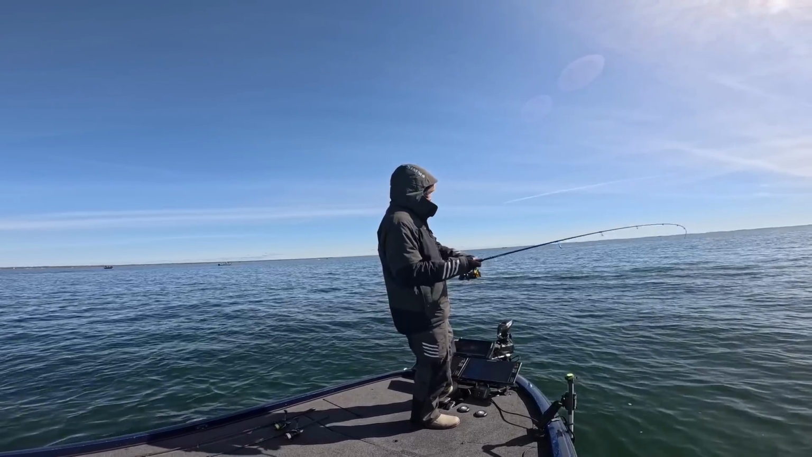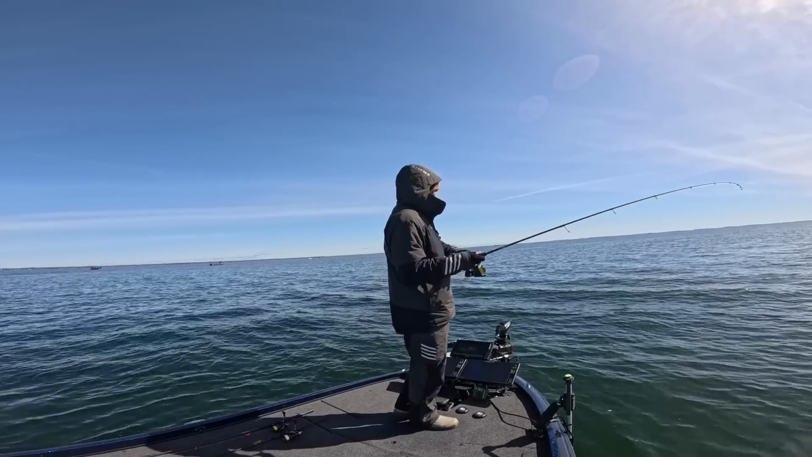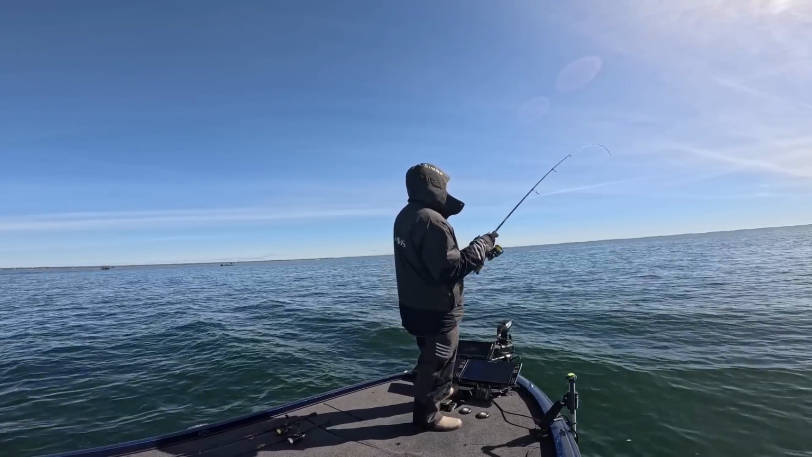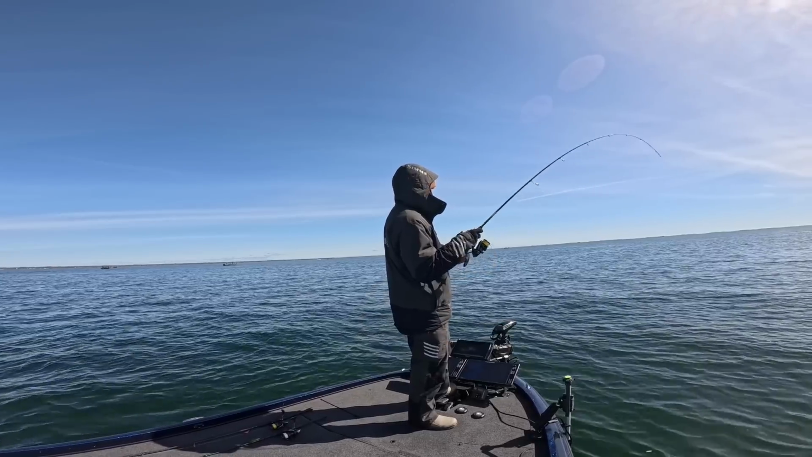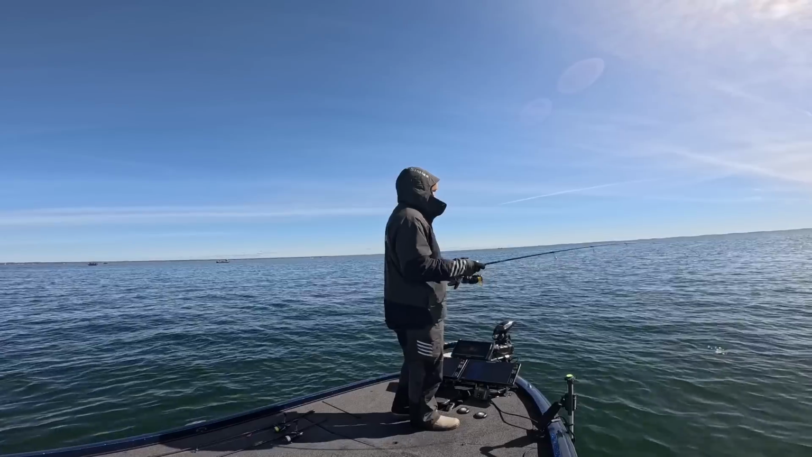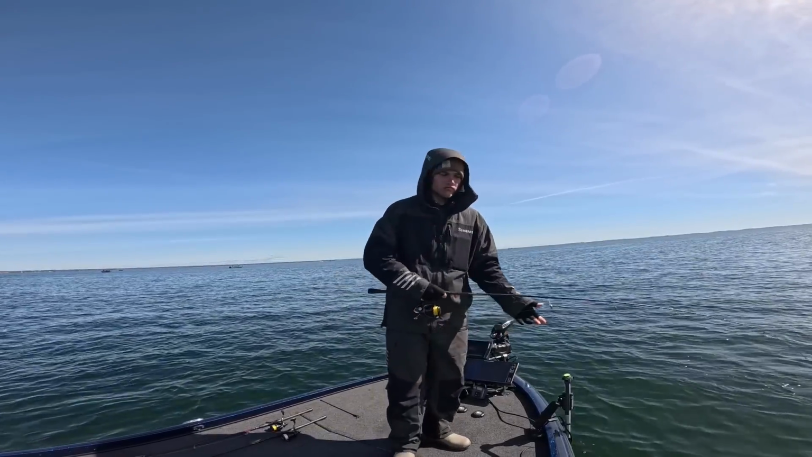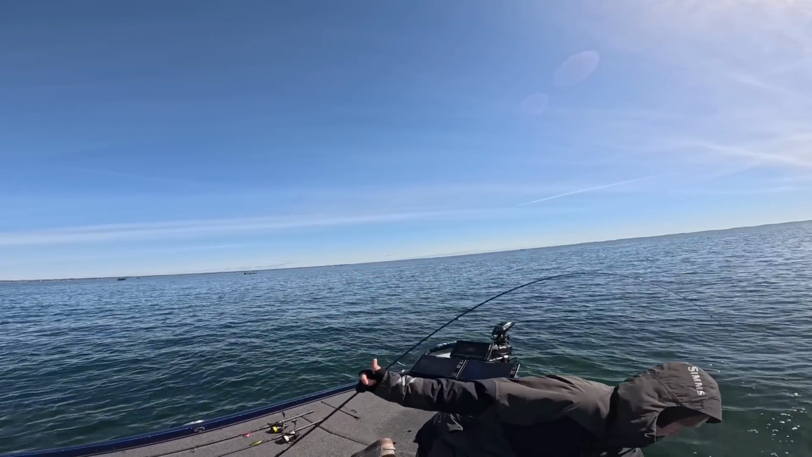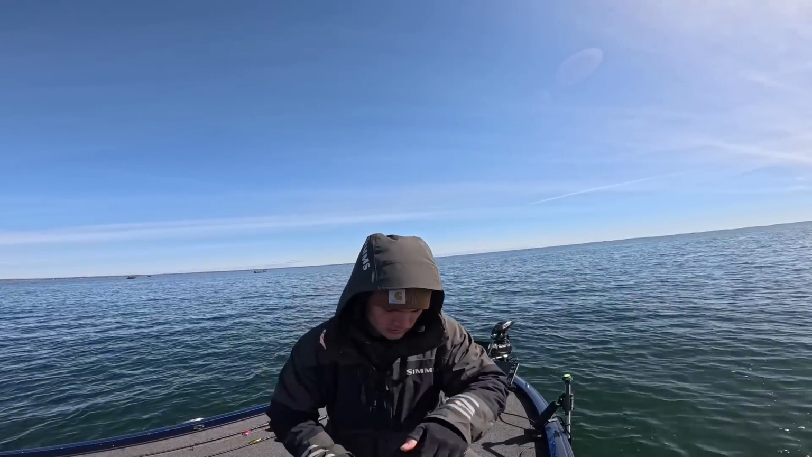Next cast. Cute little guy. But they're definitely munching.